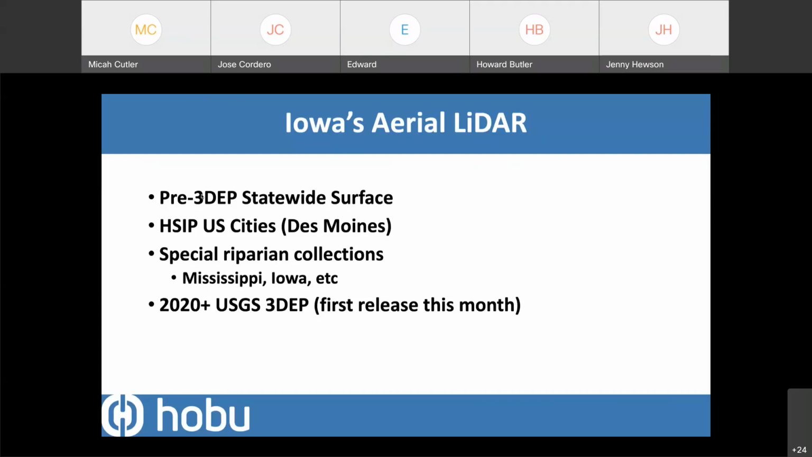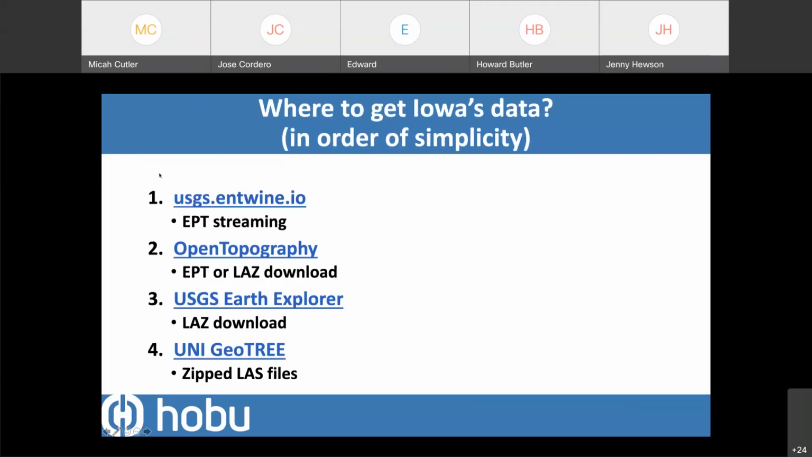There's been a number of special collections, bluff to bluff of Missouri River and bluff to bluff of Mississippi River, things like that, that have happened through various partnerships and groups. And then, just recently, USGS has started acquiring 3DEP data for Iowa again as part of its collection period. So Iowa has a whole bunch of LiDAR data coming in the next couple of years.